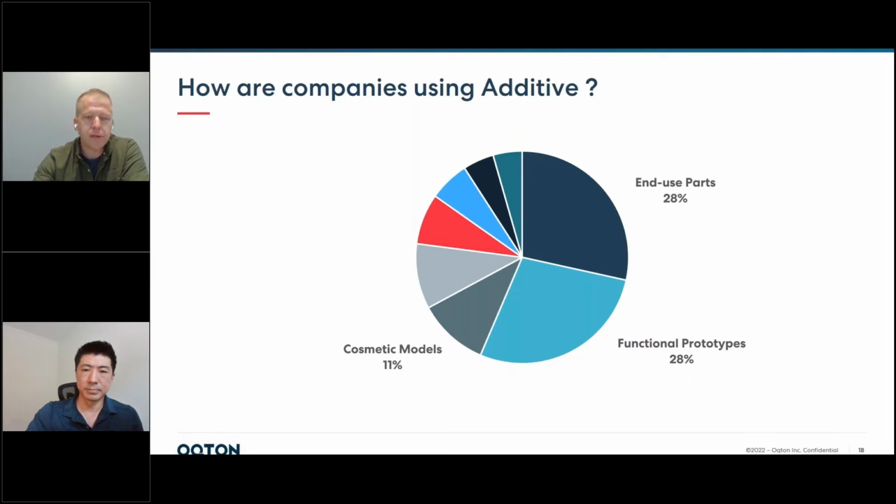But metals, of course, the expansion of metals, the maturity of laser powder bed fusion, and even the new entrants into the metals market are making more and more end-use parts feasible.